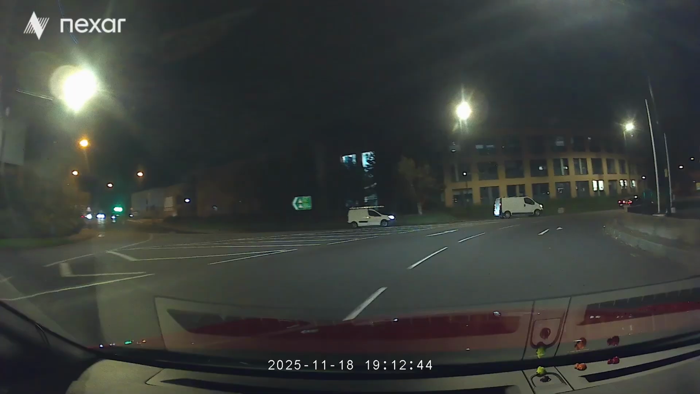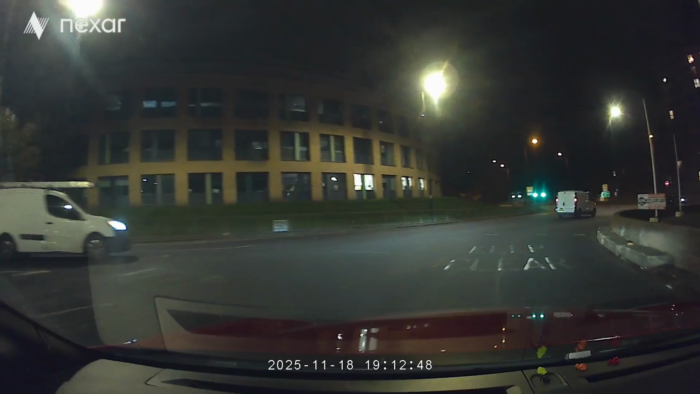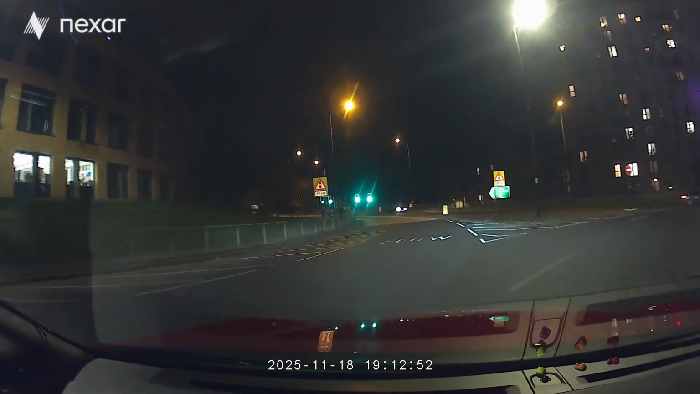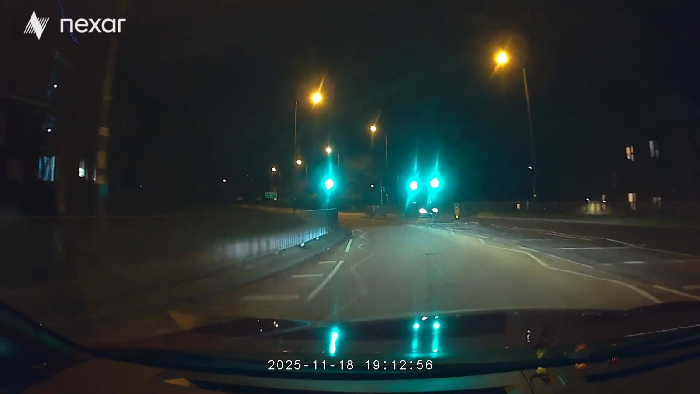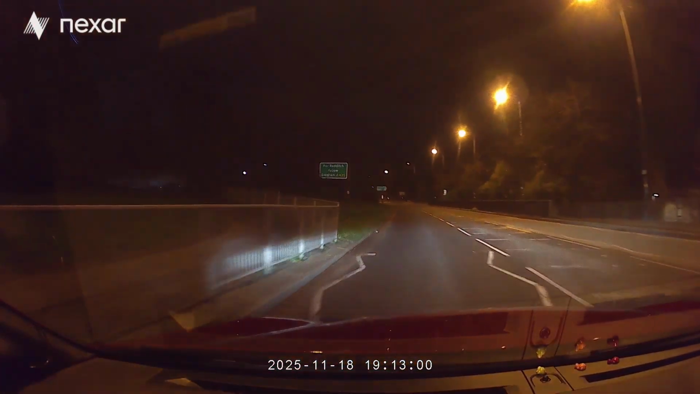Yeah, well done. I'm happy with that. You changed into the rightmost lane, but you did check your mirrors to make sure it was safe. Yeah, and likewise there. Well done. Yeah, a bit risky. So basically in that lane I was in, should I just carry on round the roundabout?